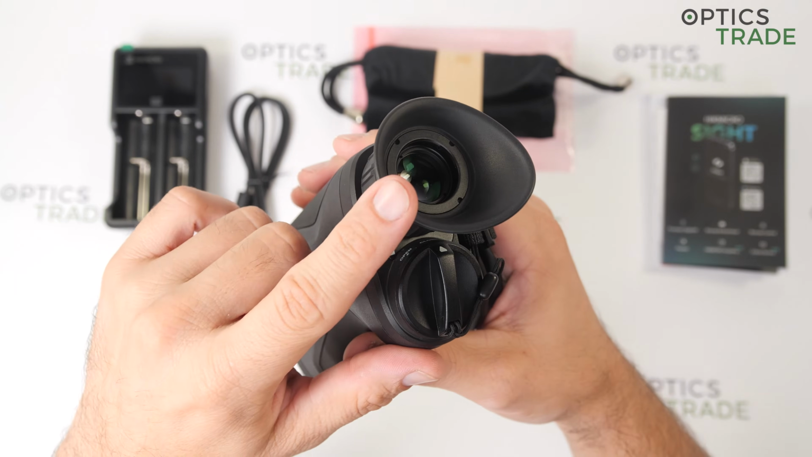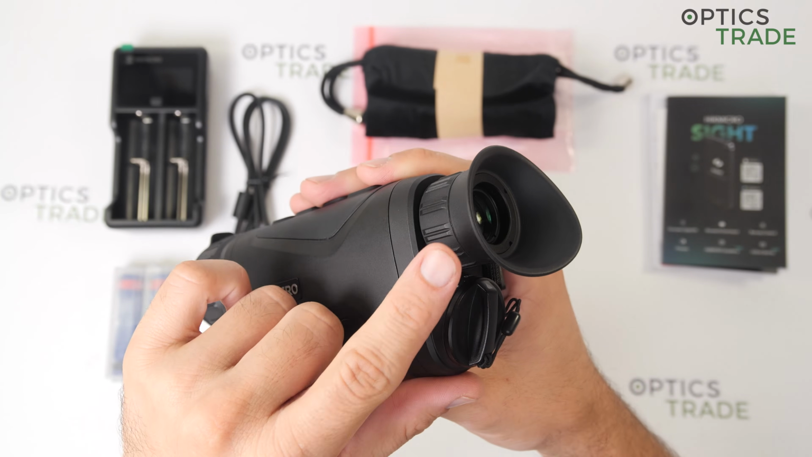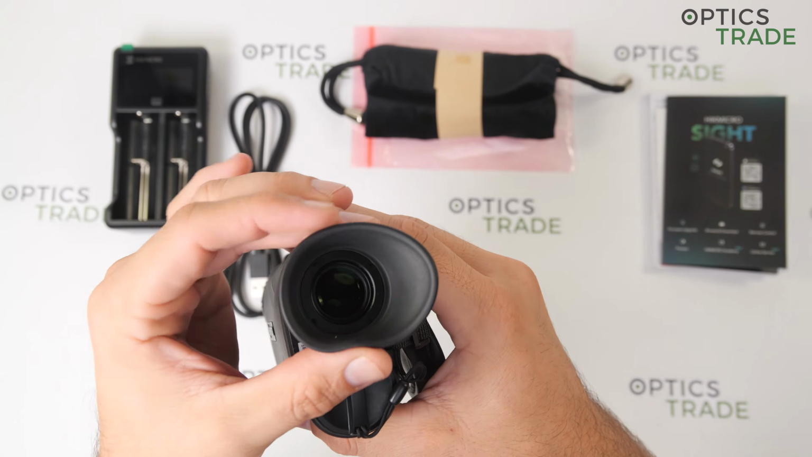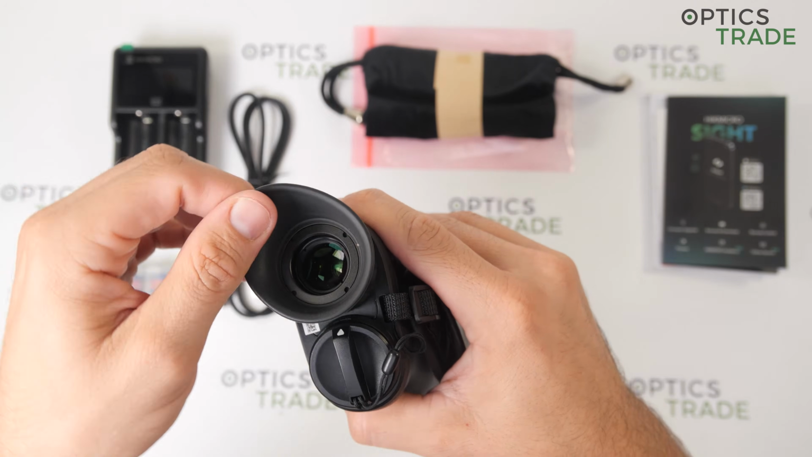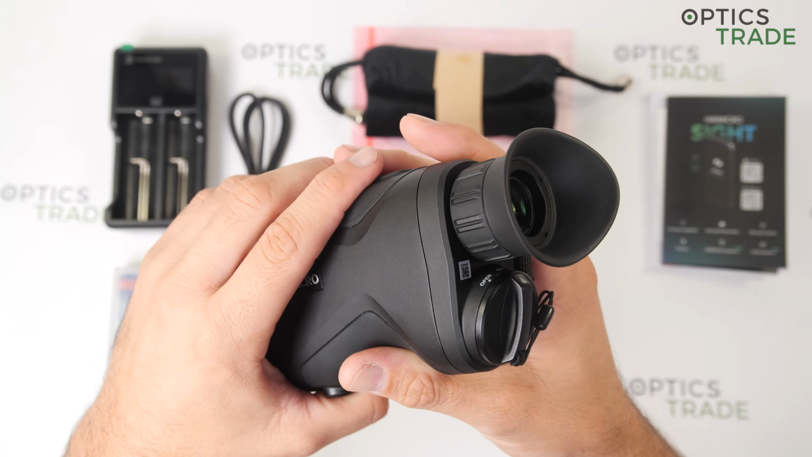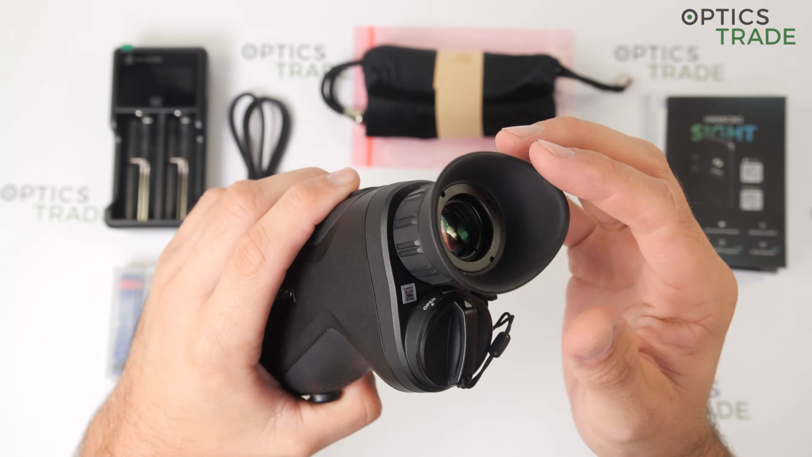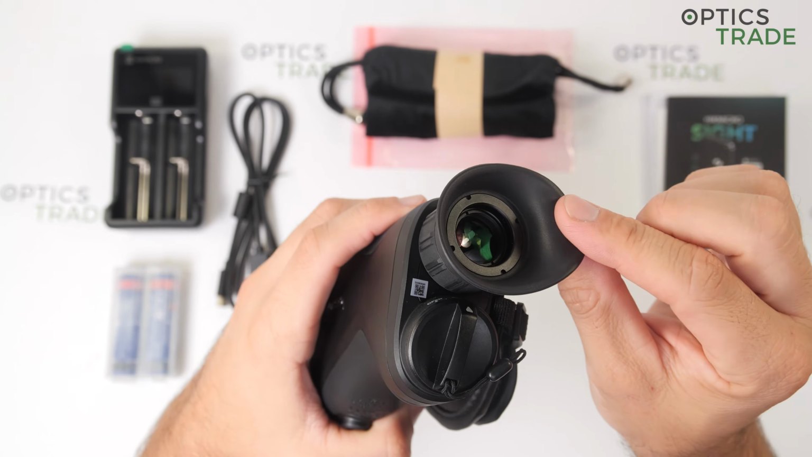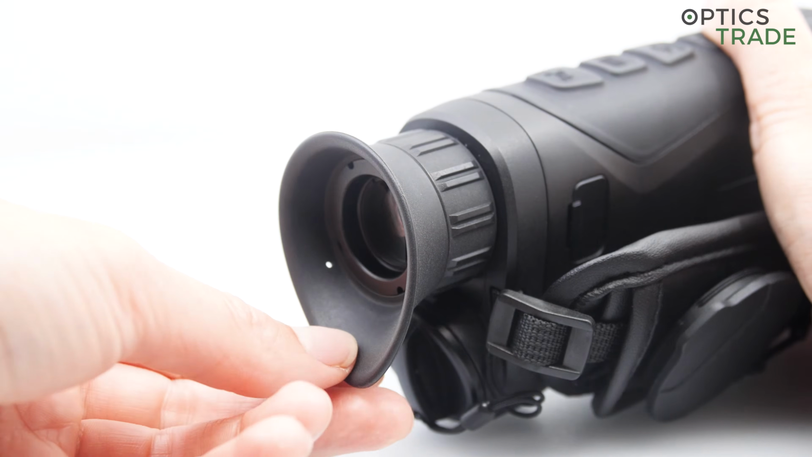Now if I start on the top here with the ocular, it is made out of rubber. You can rotate it, so for left and right eye usage. It is completely made out of rubber, and it is quite hard rubber. In my opinion, it could be a bit softer.